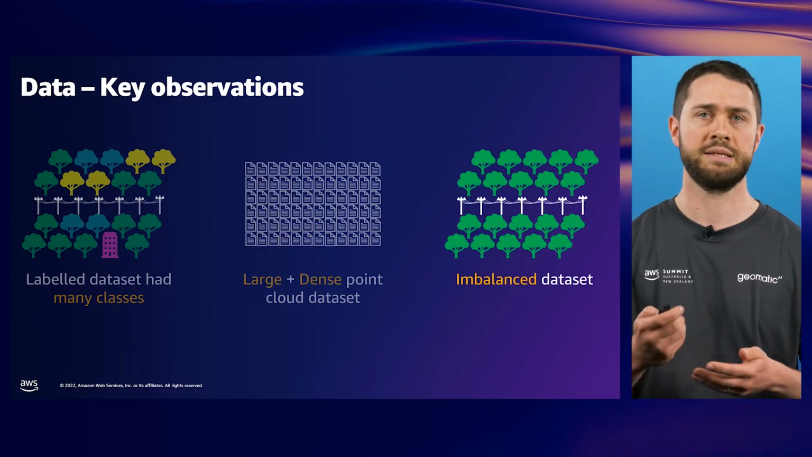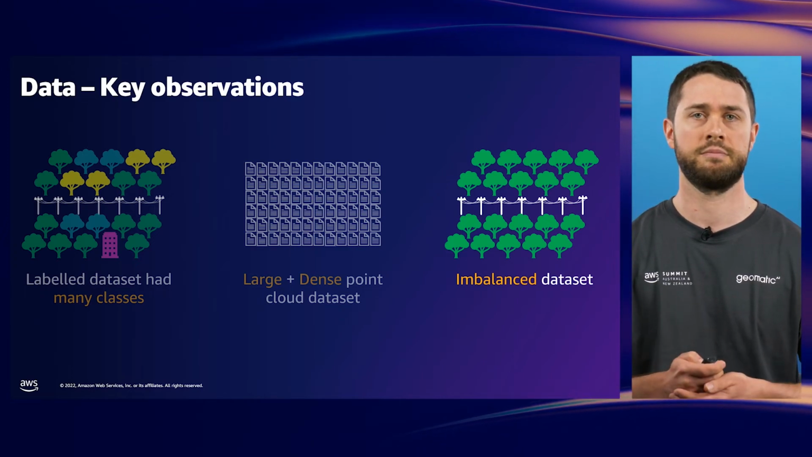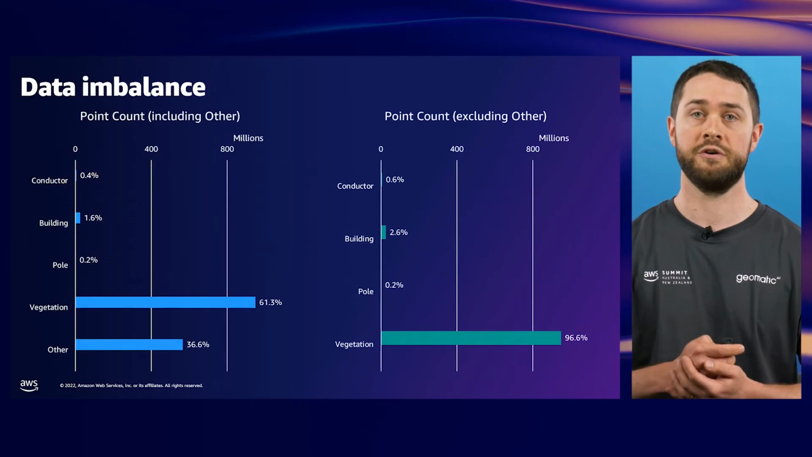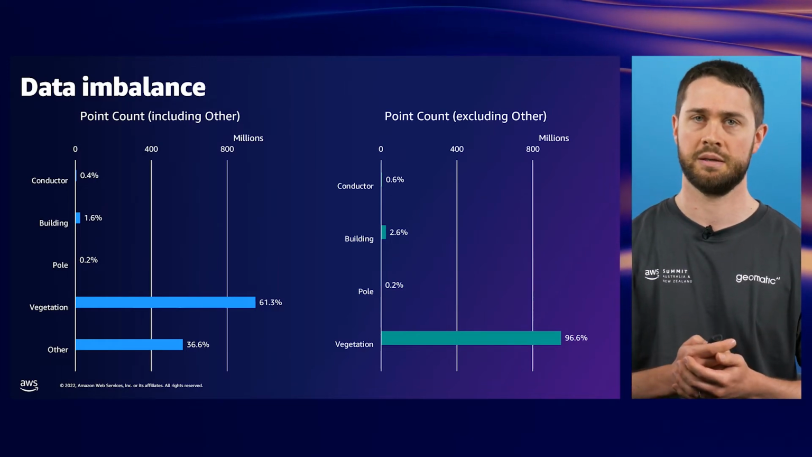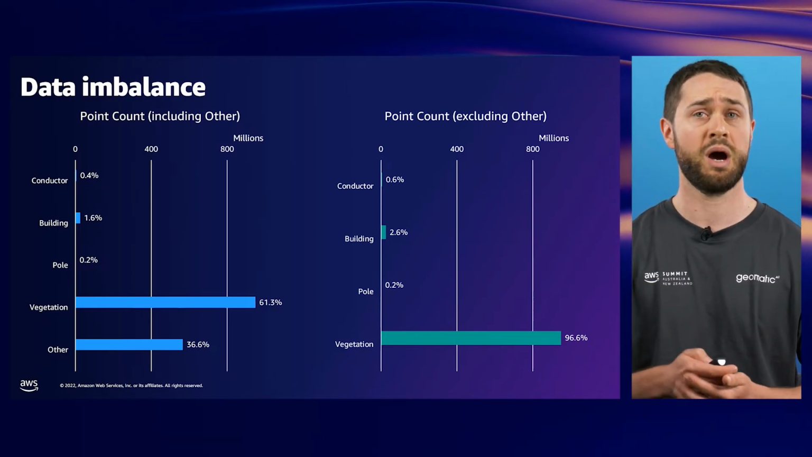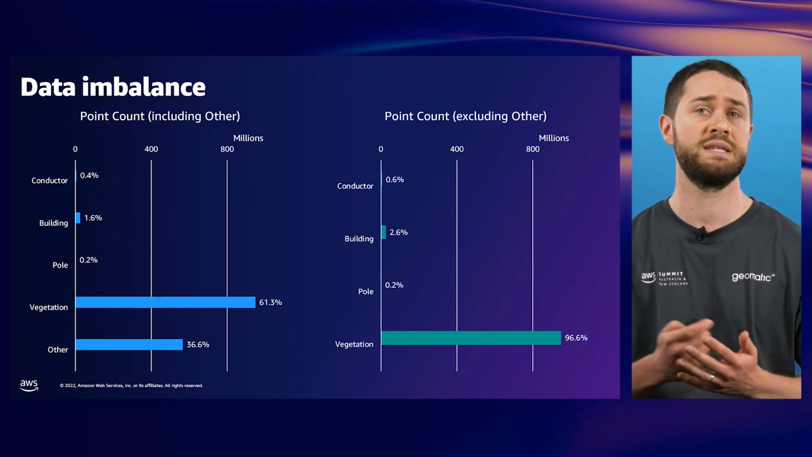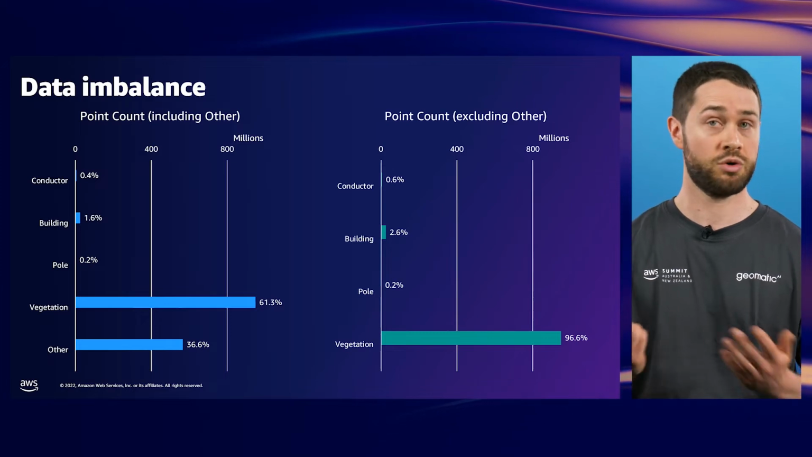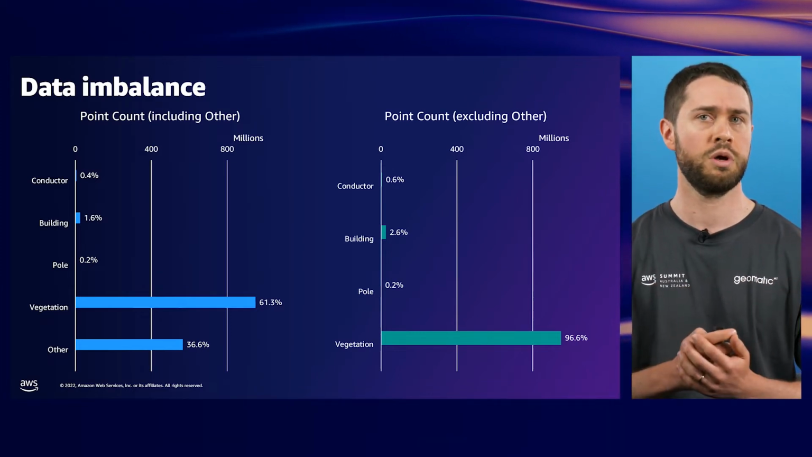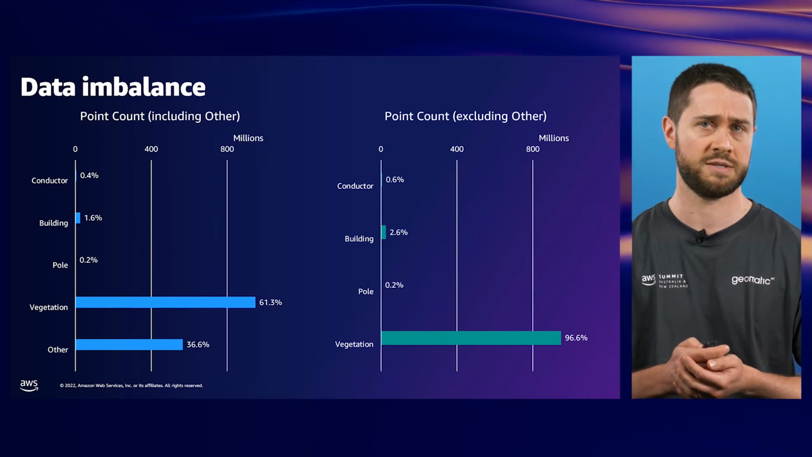Finally, LiDAR data is highly imbalanced. Let's have a look at this in detail. For our purposes of vegetation and asset management, we're particularly interested in the conductors. However, conductor points might make up around perhaps 0.5% of the total number of points in the scene, which is dominated by ground and vegetation. Because they represent the real physical world, this extreme imbalance is just a fact of life for LiDAR surveys.